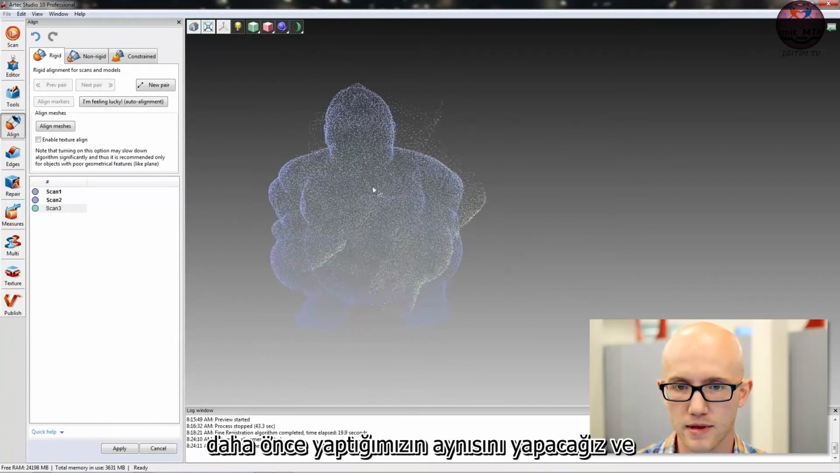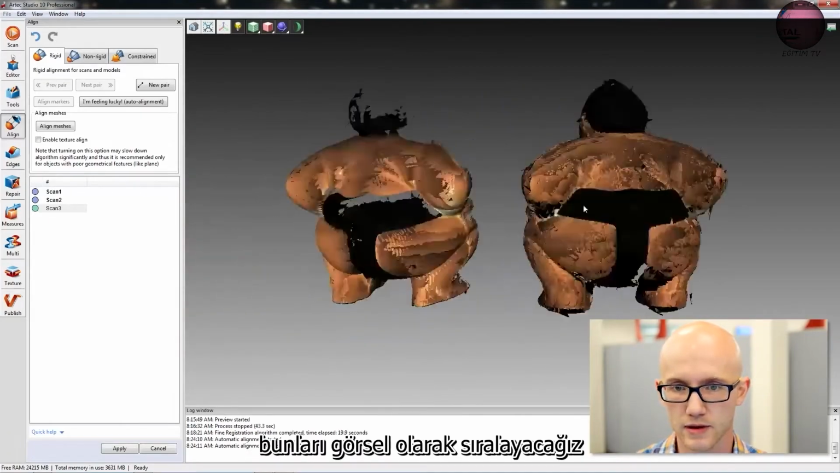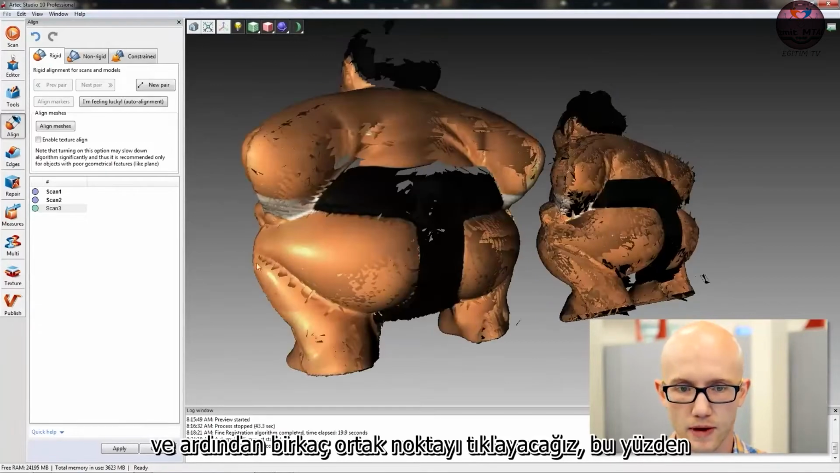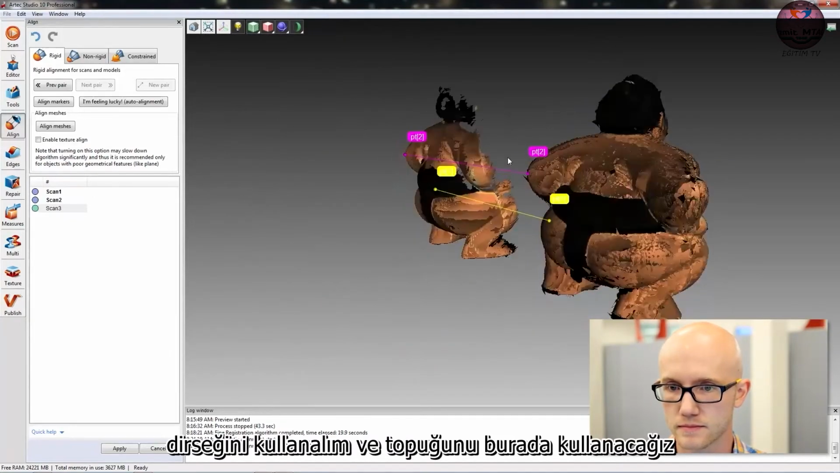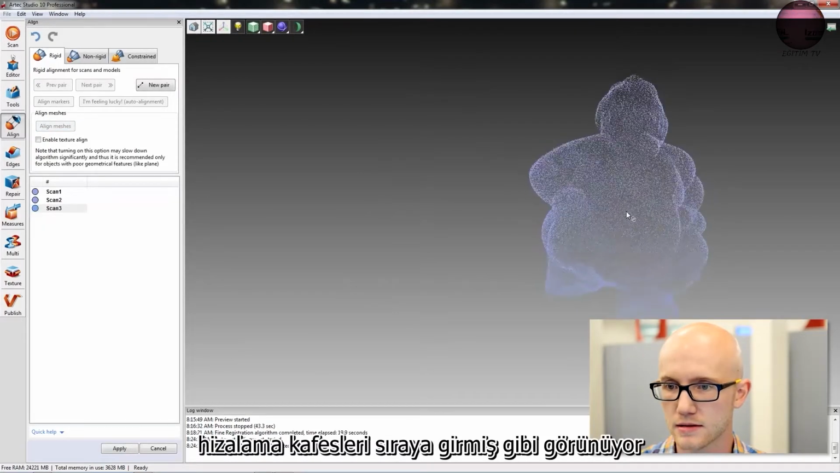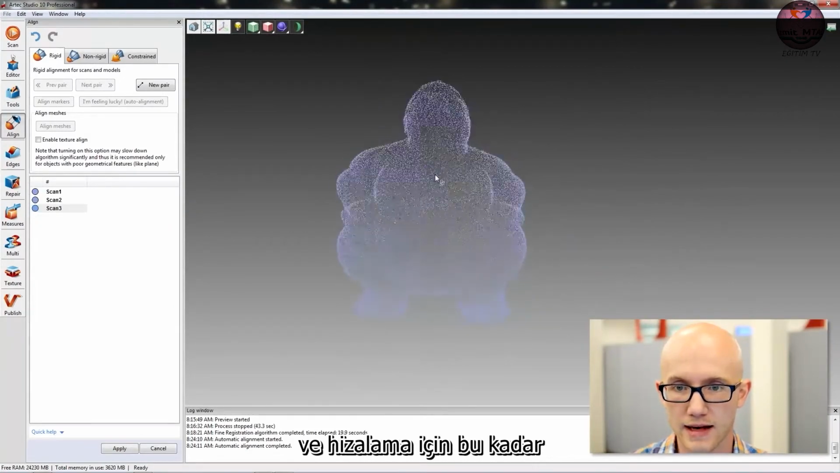And we're going to do the same thing we did before, and visually line these up, and then click a couple common points. So let's go here and here. Let's use his elbow, and we'll use his heel over here. Align Meshes. Looks like we're lined up and we're good to go. And that's it for the alignment.